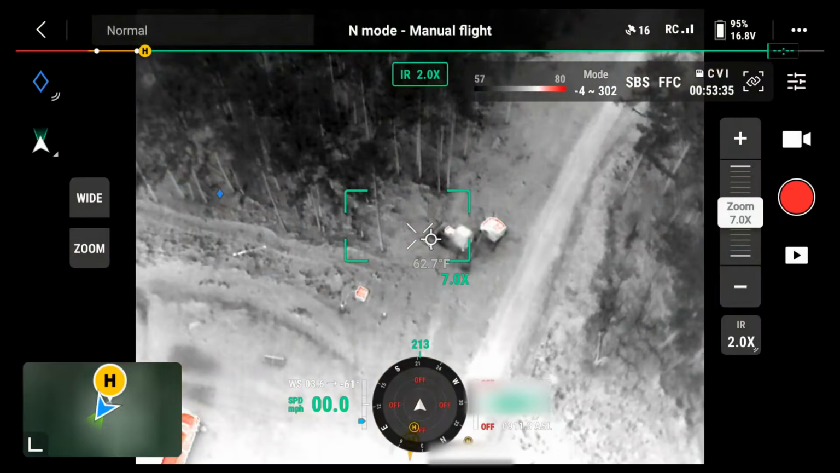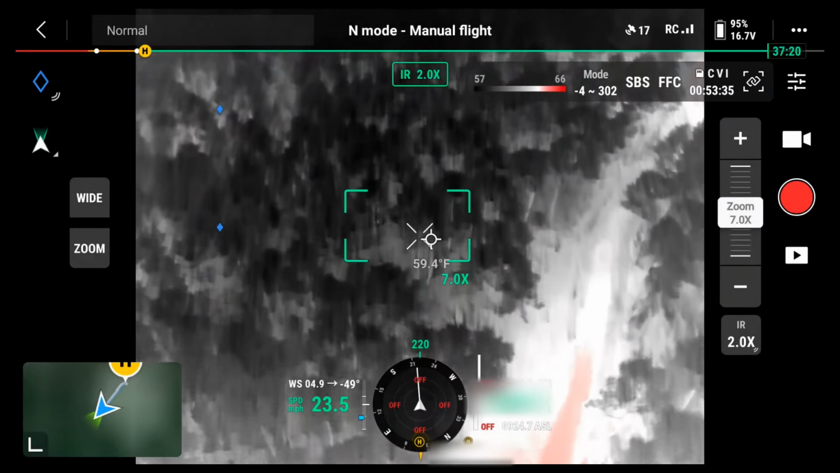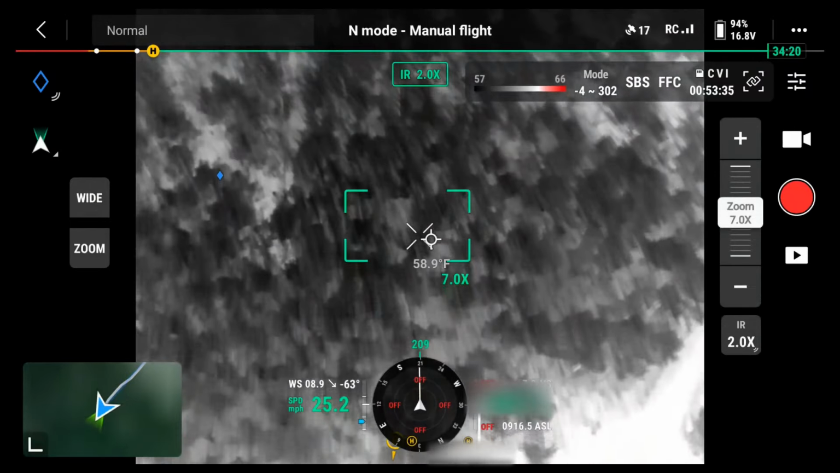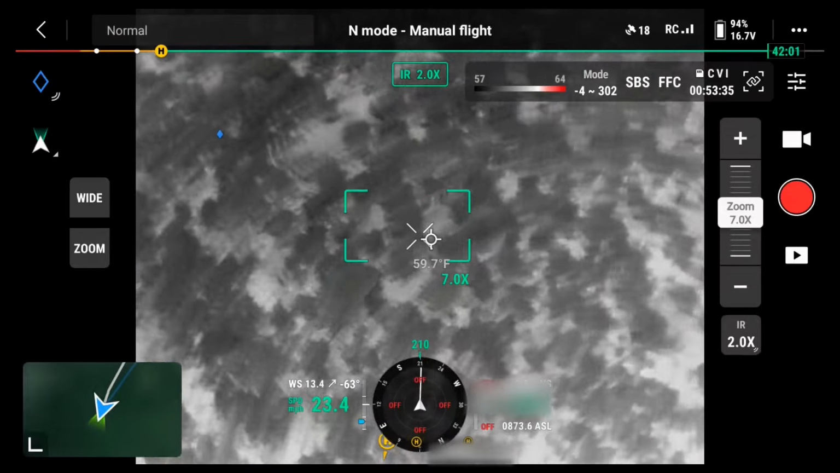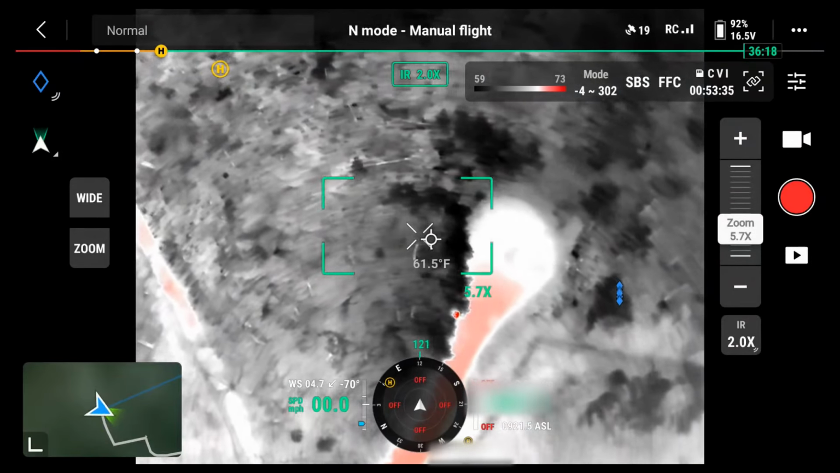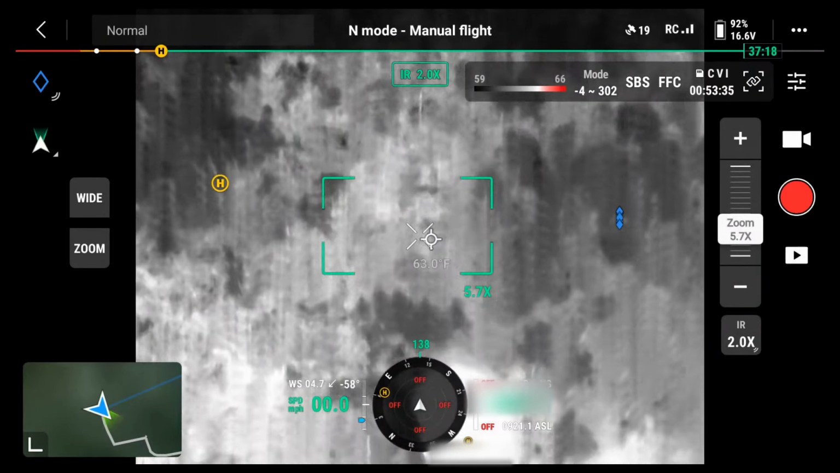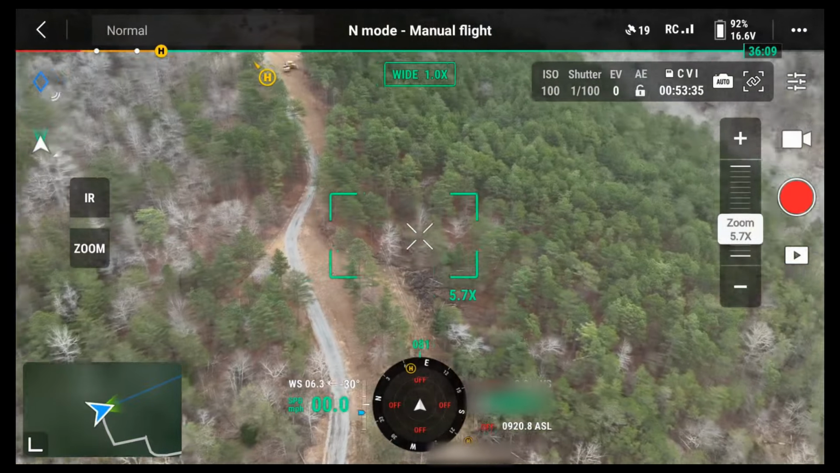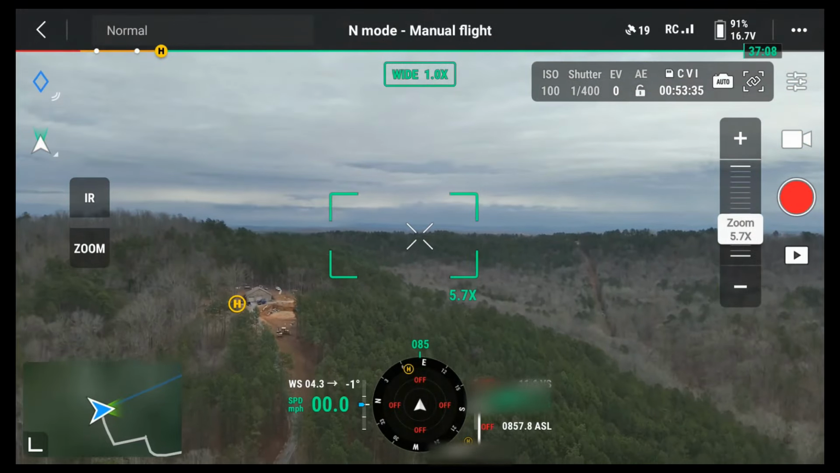Got it programmed now to come back to its point, so unless you run into something, you don't have to worry about crashing. Right. Okay, trying to get my bearing as to my altitude because we came down such a big hill.